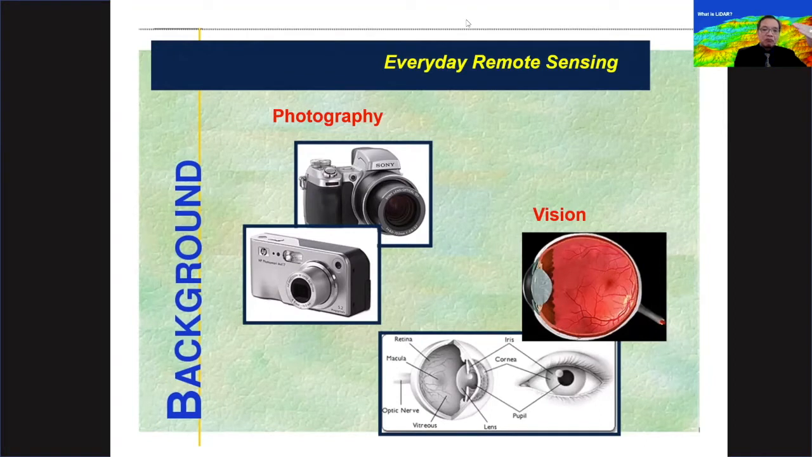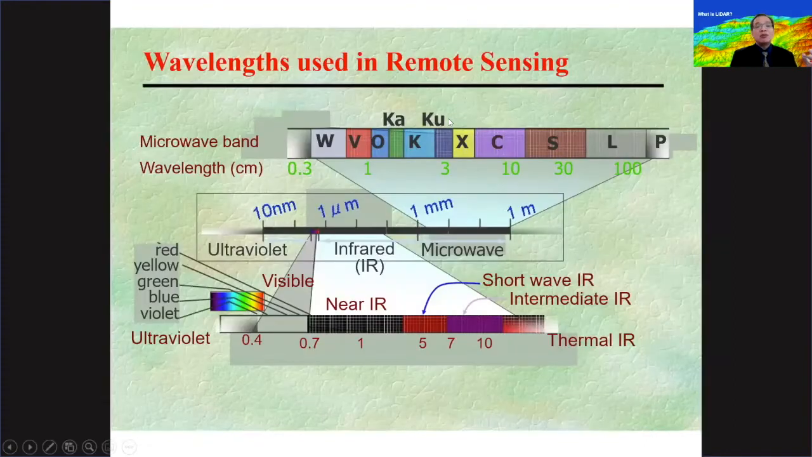Now, put at a higher level, satellite remote sensing makes use of electromagnetic radiation wavelengths.